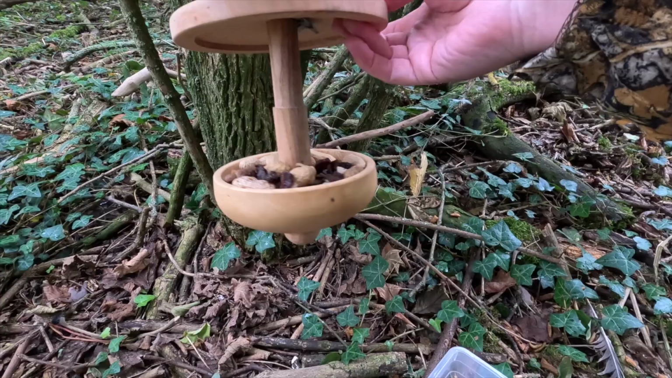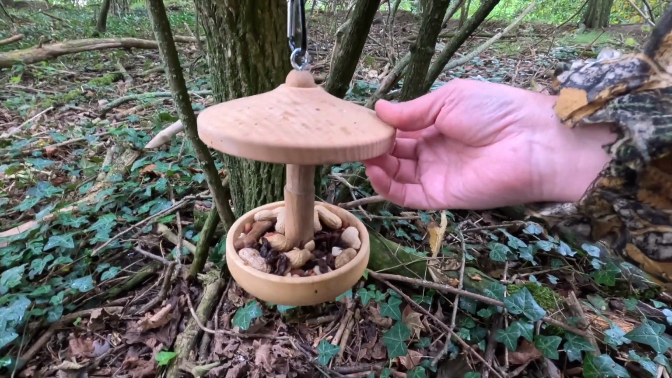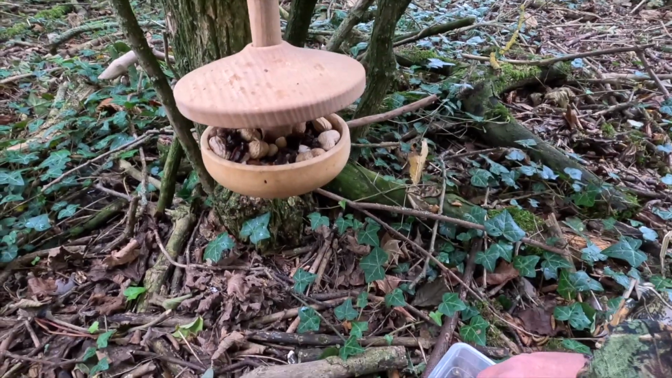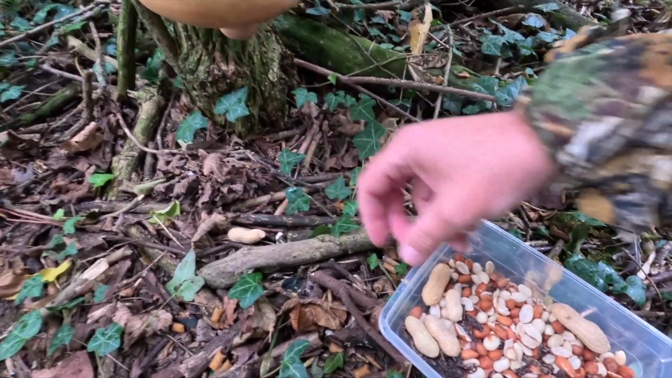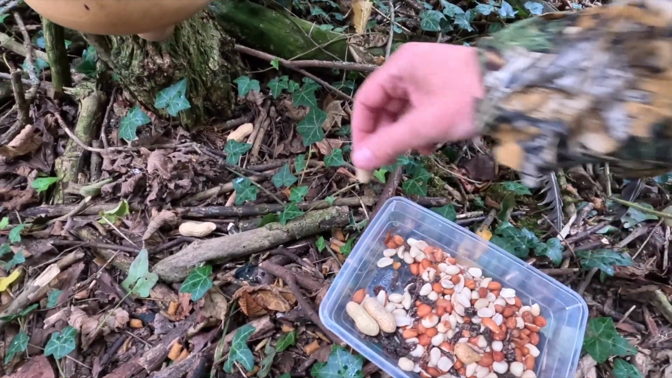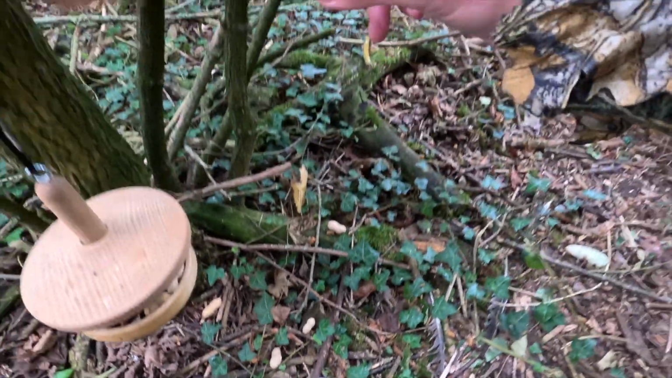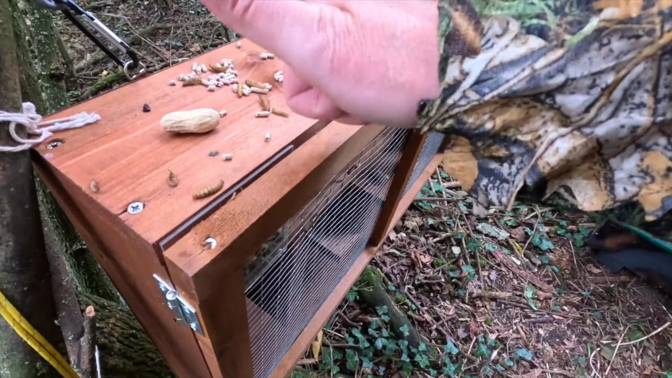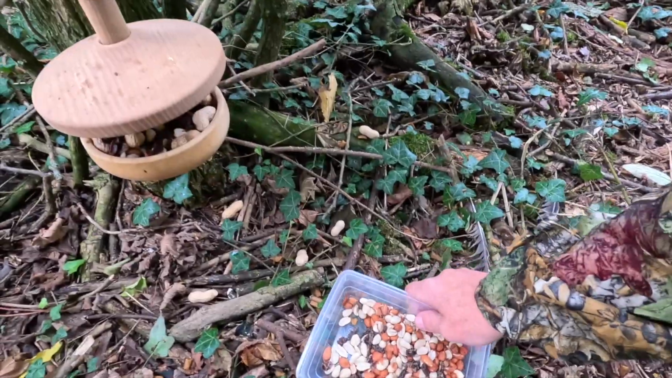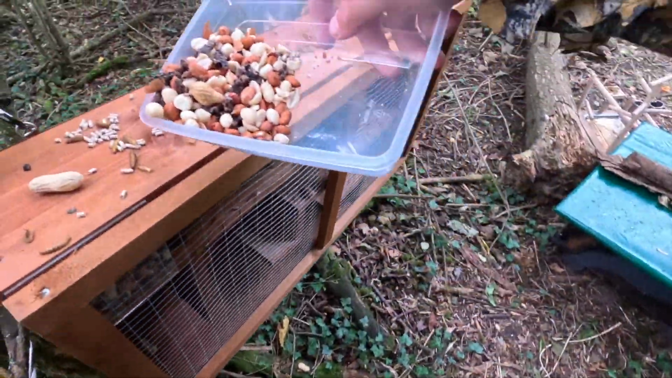There's a bit of tape under there, but it keeps coming undone, so I'll have to redo that. I'm going to put a few monkey nuts underneath because it's still mid-afternoon, so there's a good chance the squirrel will come again today. Sorted. A few nuts.